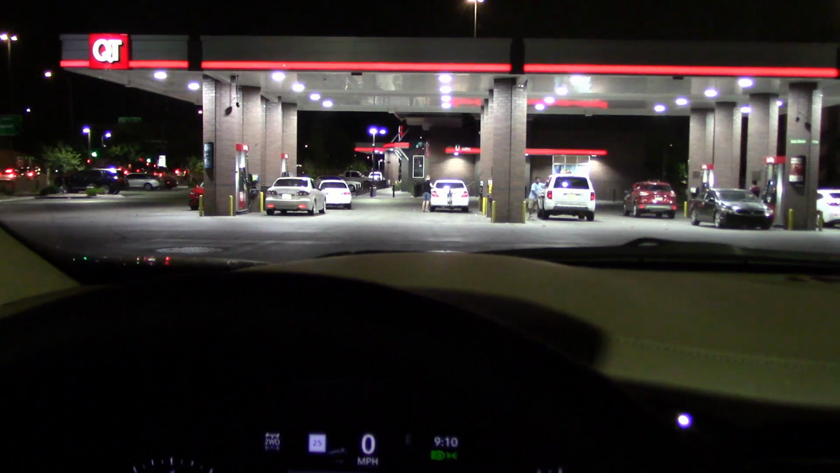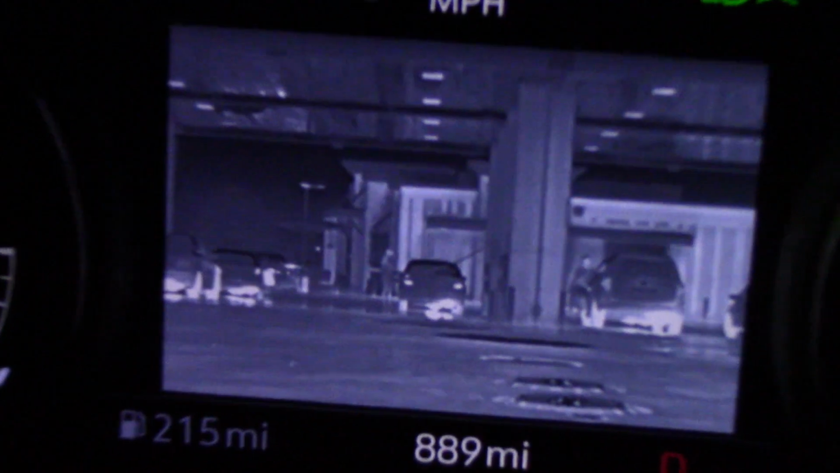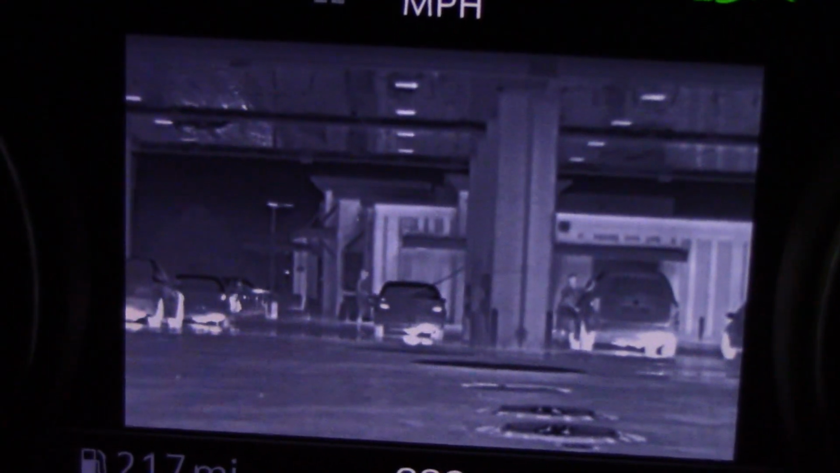By the way, if you don't know how thermal imaging works, it detects heat. Anything that's hot is white, anything that's cold is black. That's why all the car tires are lighting up on here. Oops. There we go. And that's how the system works. And it picks up people pretty good, so if you have someone standing out in the middle of the road in the dark, it'll light them up and keep you from running them over. That's the theory anyway.